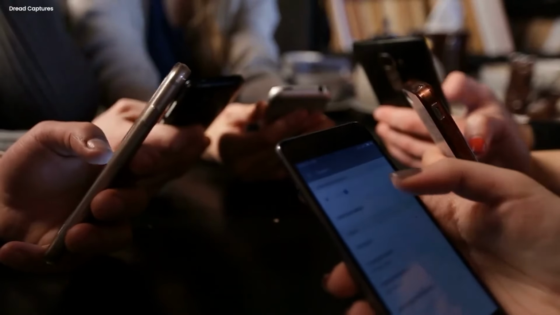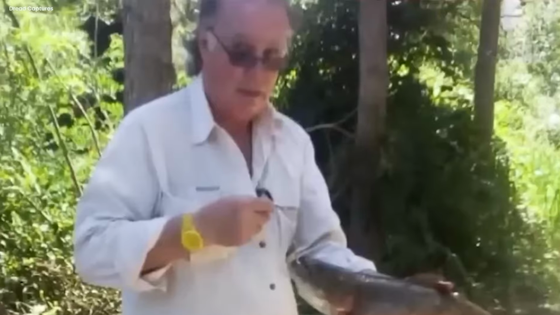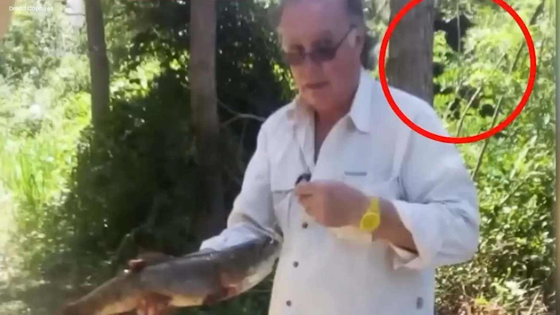Figure in the back. This image was shared online by an adventurer. The image looks completely normal at first, but if we look closely, there is something very creepy in it. A dark black figure can be seen in the background, lurking behind in the wilderness, staring at the man in the front. The figure seemingly resembles an ape.